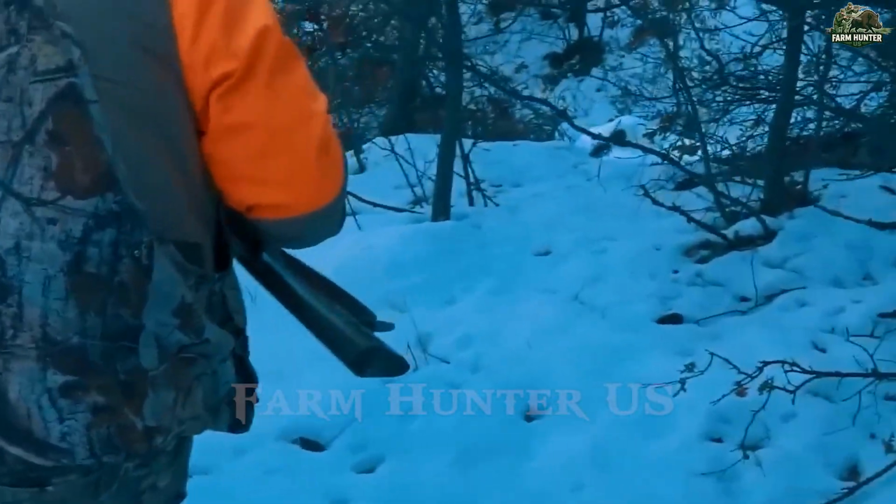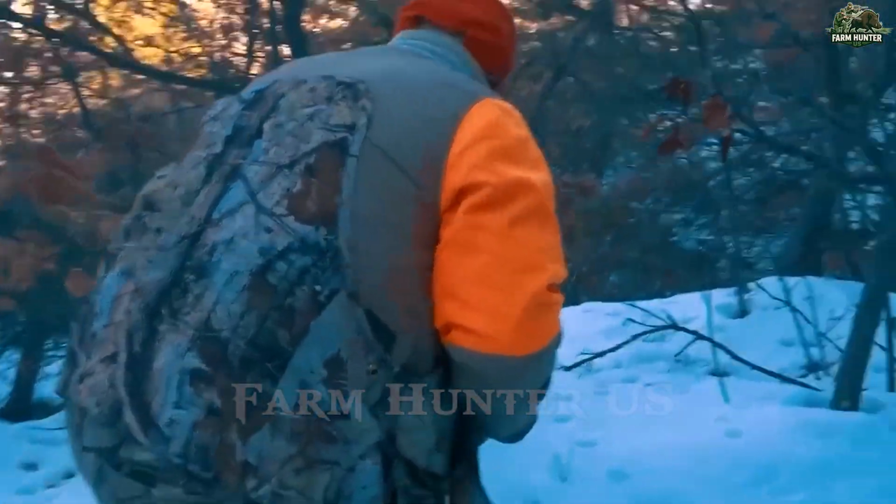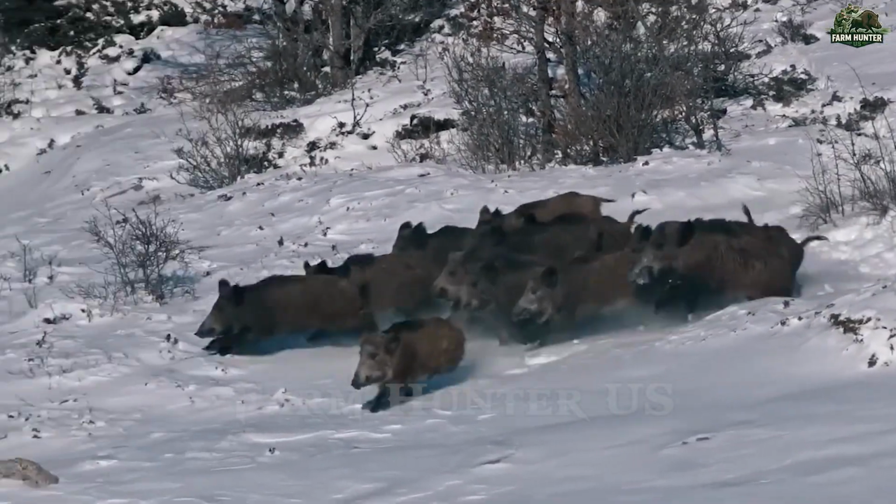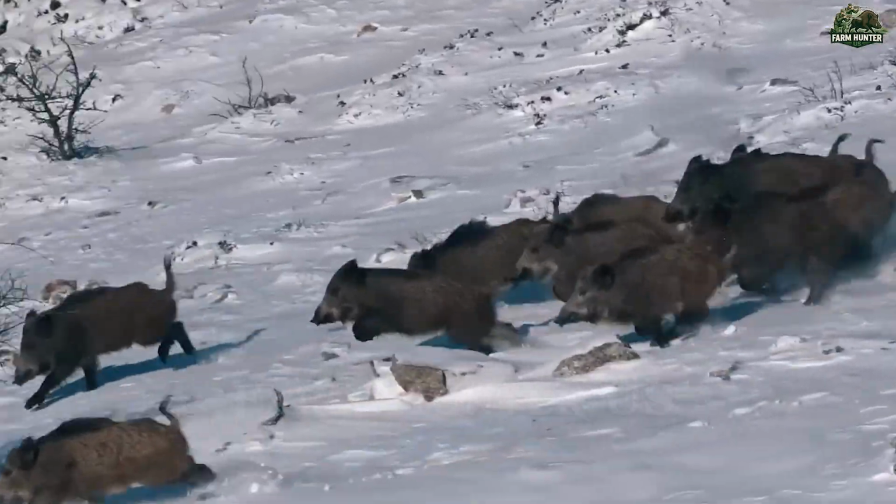With nightfall nearing and muscles aching, we knew it was time to call it. We returned from the hunt with sore bodies, frozen fingers, and a deep sense of satisfaction. Each wild boar we took down was a step closer to protecting local farms from the devastation this invasive species causes.